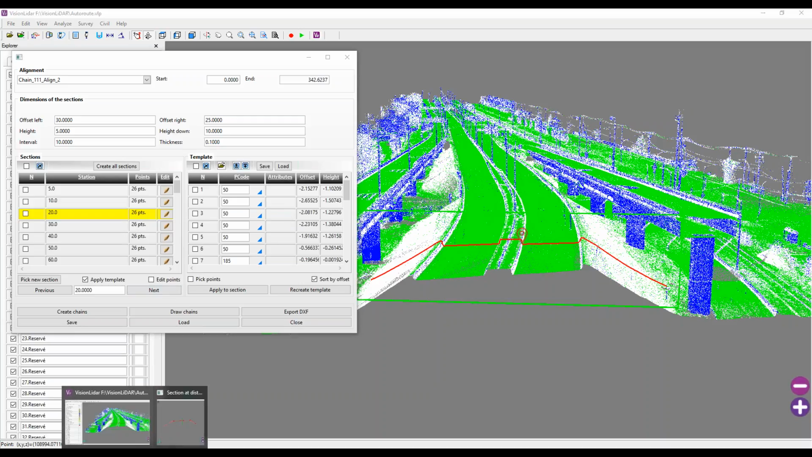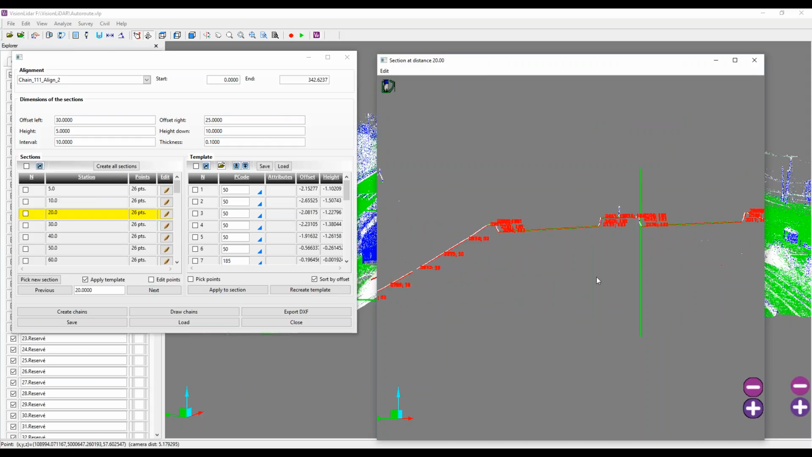So the way this works is you're going to check to see if the template is following your surface adequately. Is it representing your surface correctly? And you can add or remove, or you can have as many or as few points to be as precise or as imprecise as you wish to be.